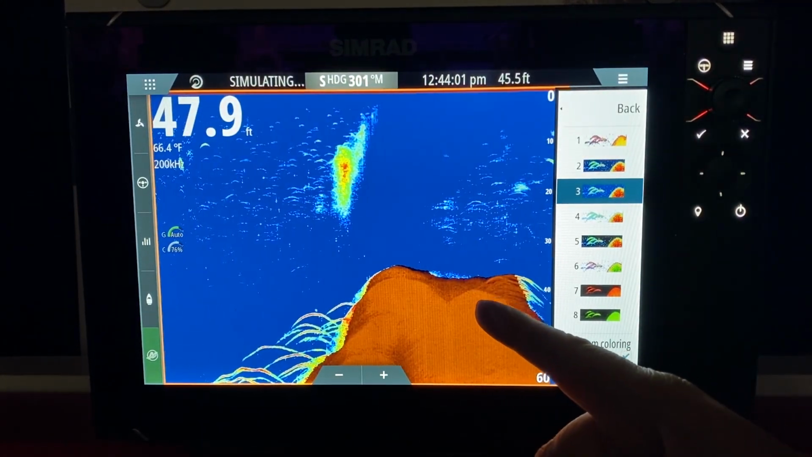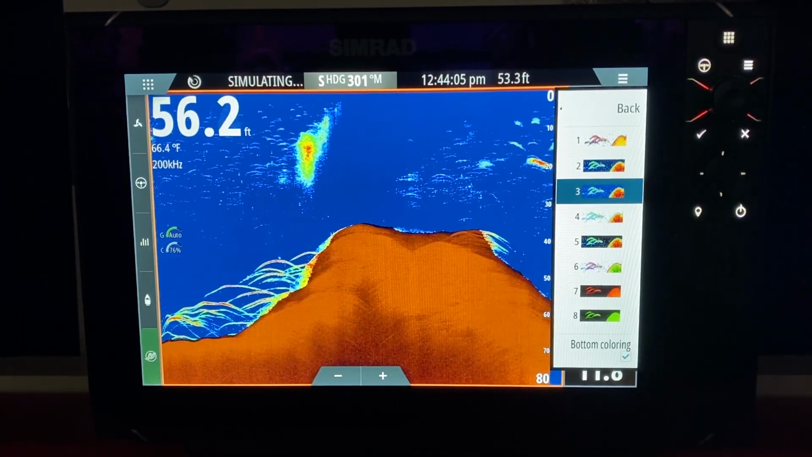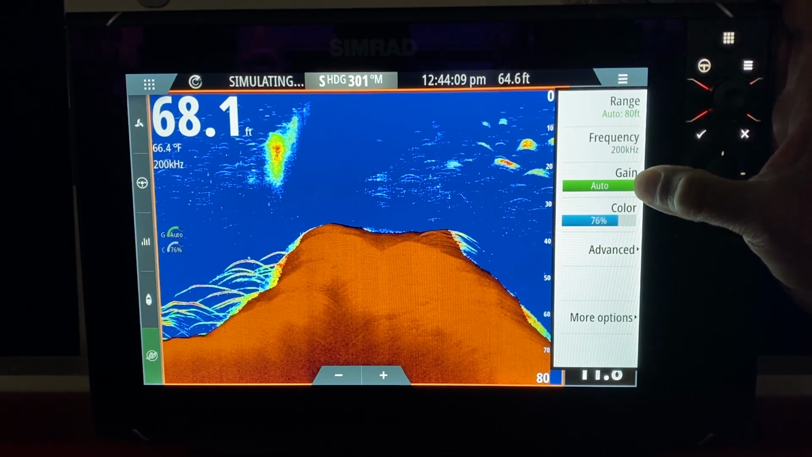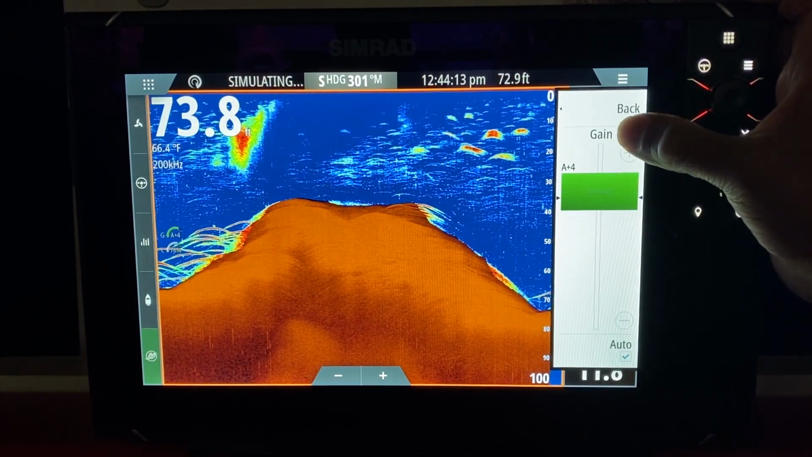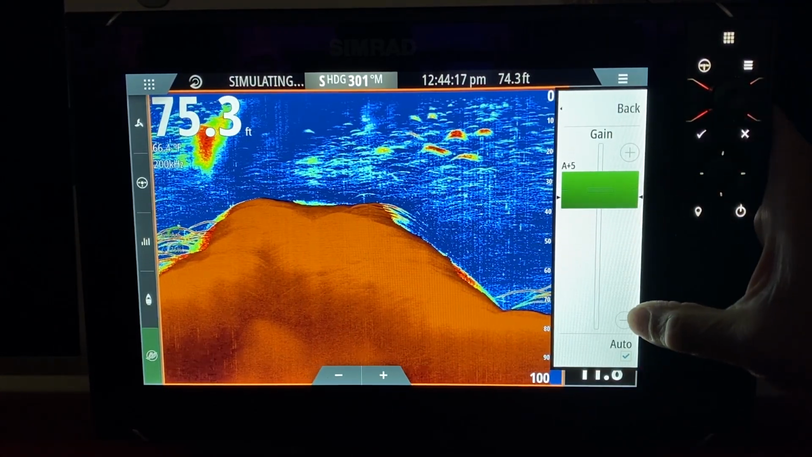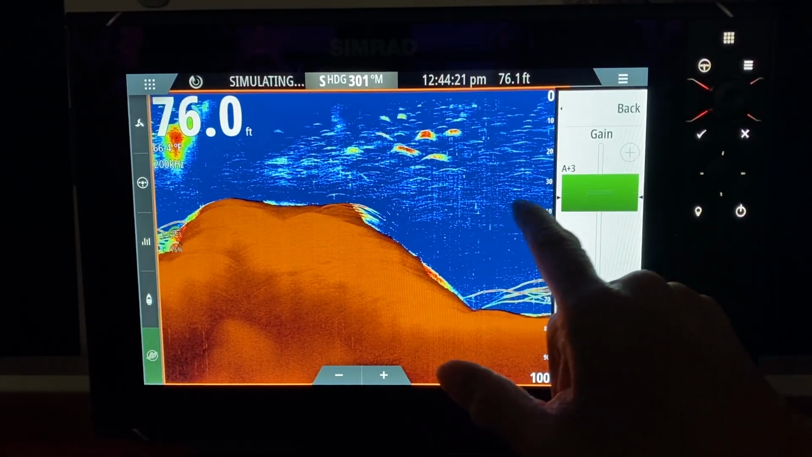I prefer color number 3 because when you're fishing 300 feet of Lake Ontario and you go backwards, when you increase your sensitivity on a Simrad system, you can see fish further in the column a lot clearer on the dark screens. So this is really important when you're fishing really tough lakes that don't have a lot of fish on it.